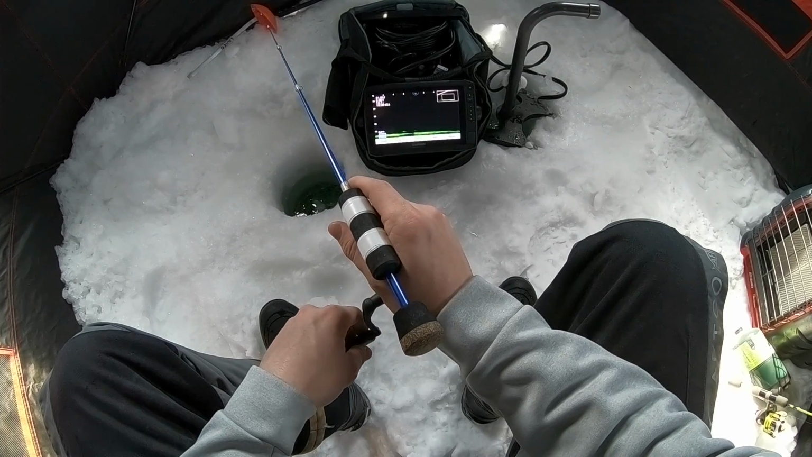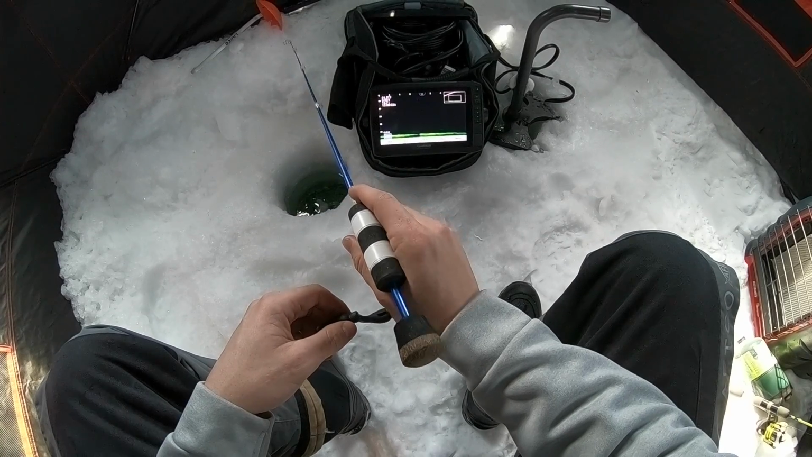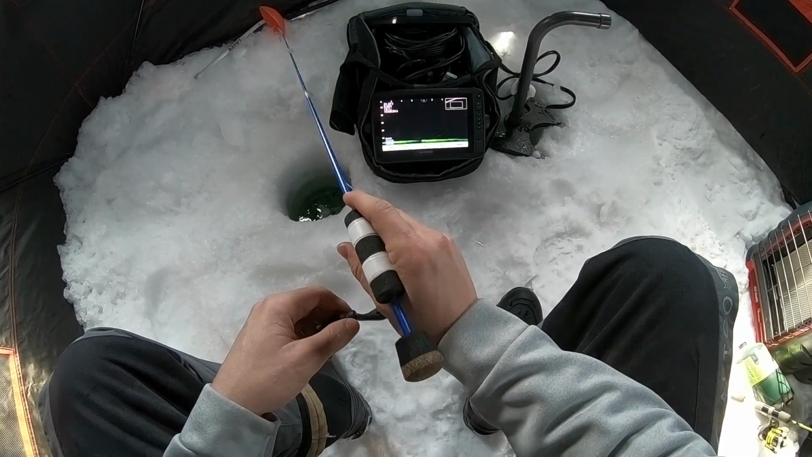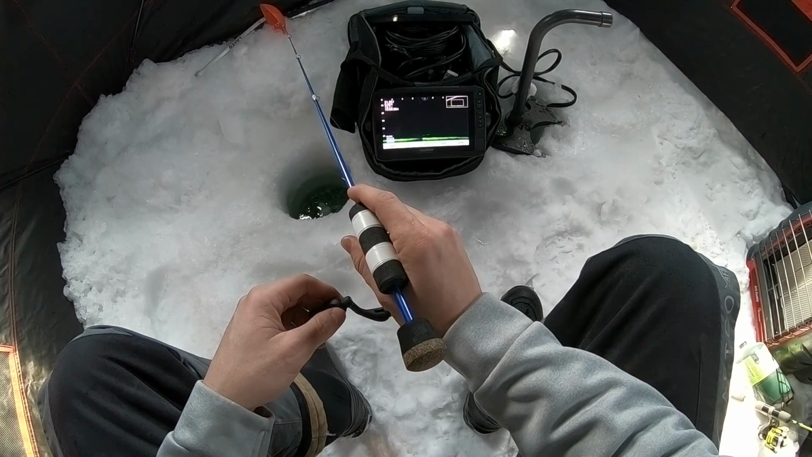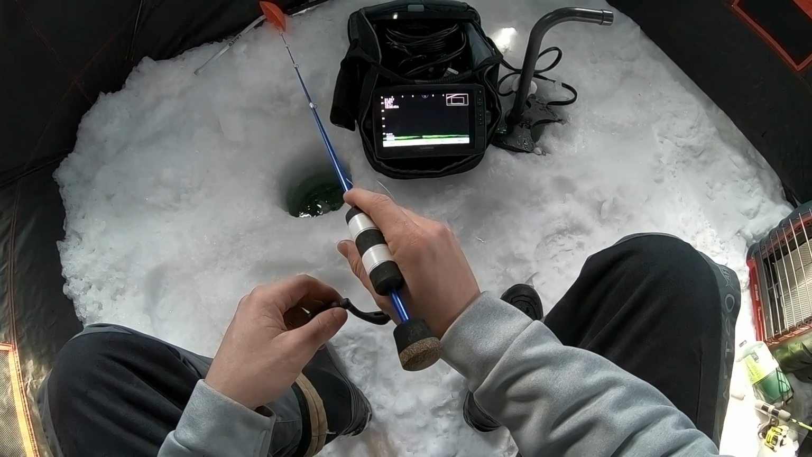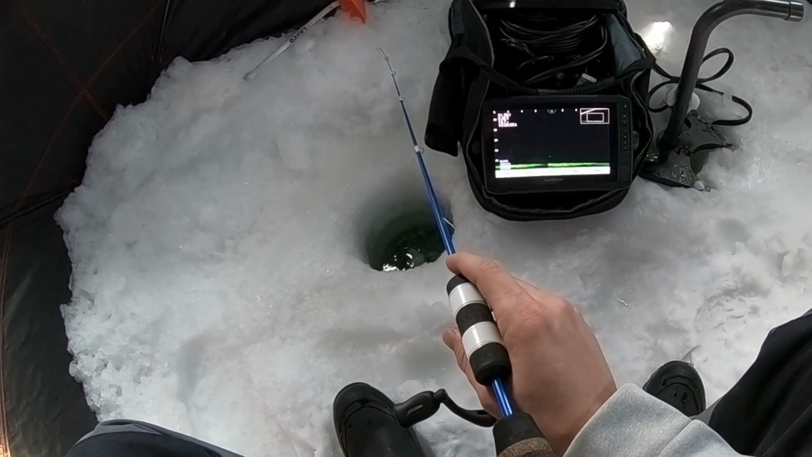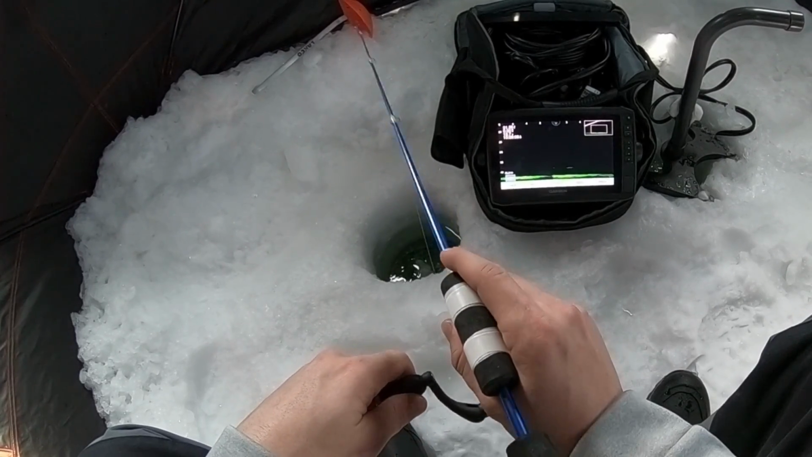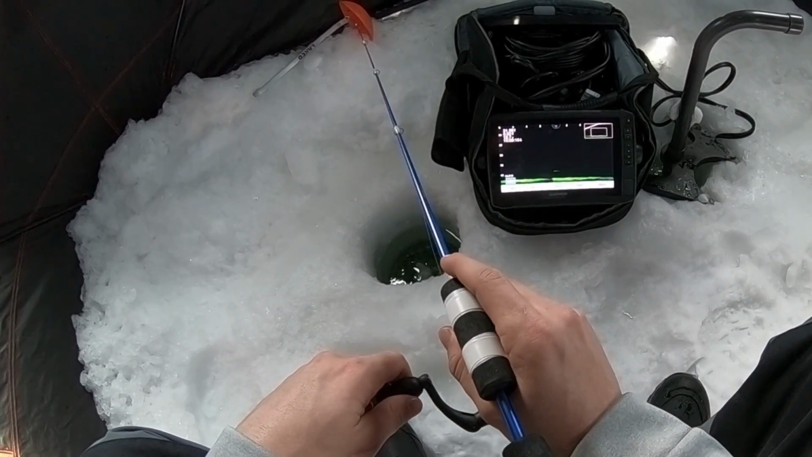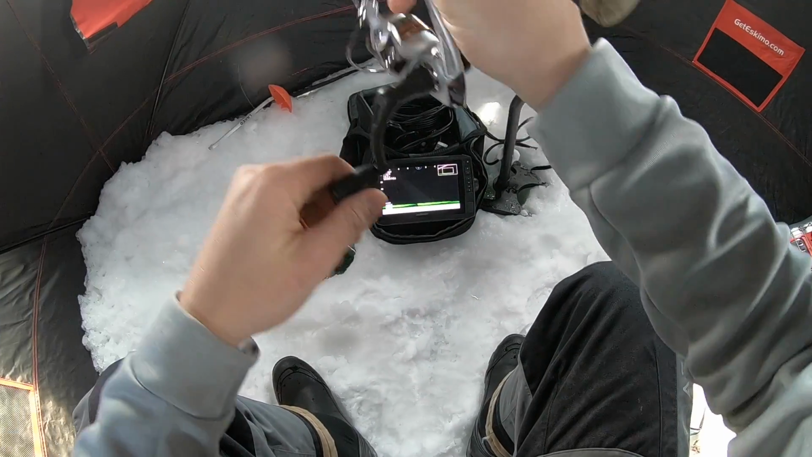Oh. Swimming away off to the right now. See if we can draw him back. Yep, here he comes. I'm just going to dead stick it this time. Nothing. No dice on that guy. Oh. Yeah, he's back on. He's flying around. Come on, eat it, dude. I don't know if he ate it there or not.